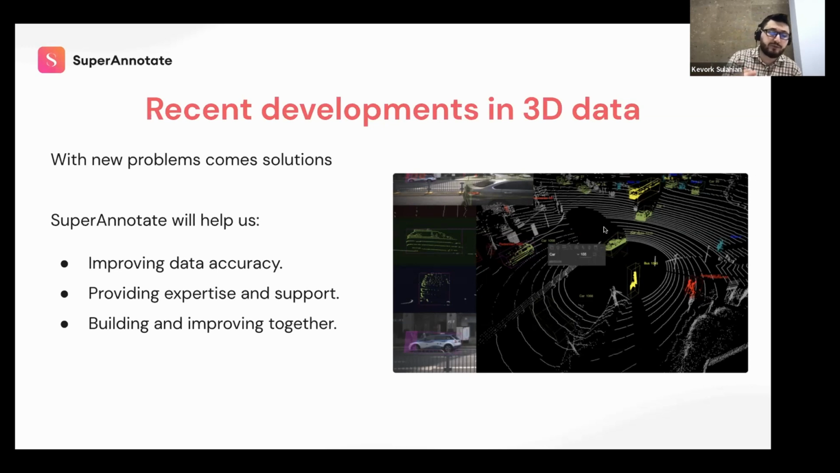The second will be providing expertise and support. With years of experience in data annotation and deep learning, SuperAnnotate offers expert support and guidance to help customers make the most of their data. Whether they need help with data processing, annotation, creating end-to-end pipelines, or just training machine learning models, the SuperAnnotate team is there to happily provide the support that you need to succeed.